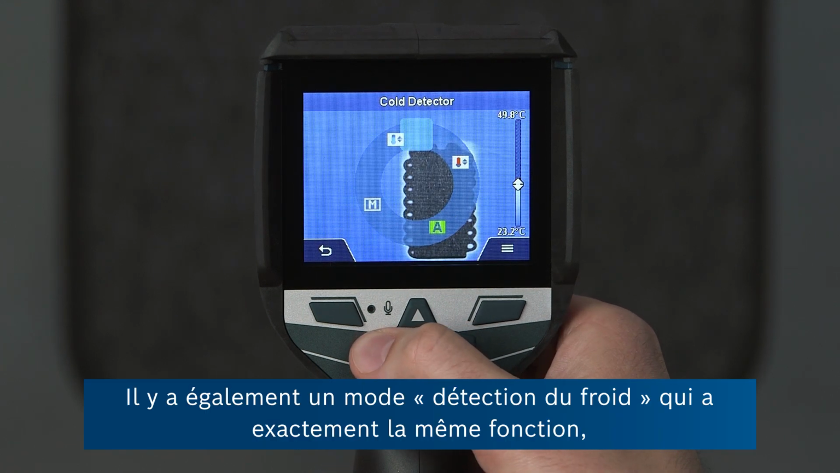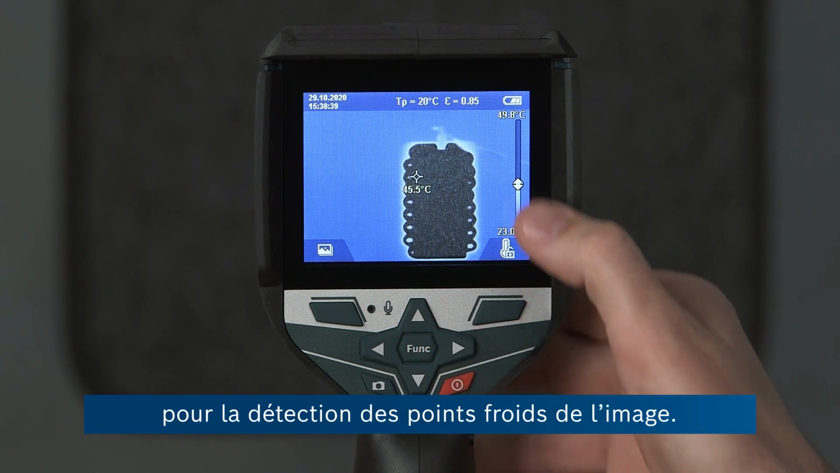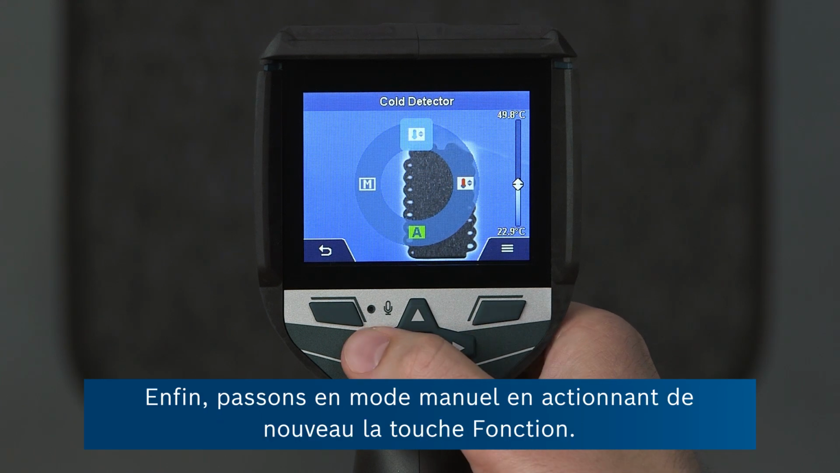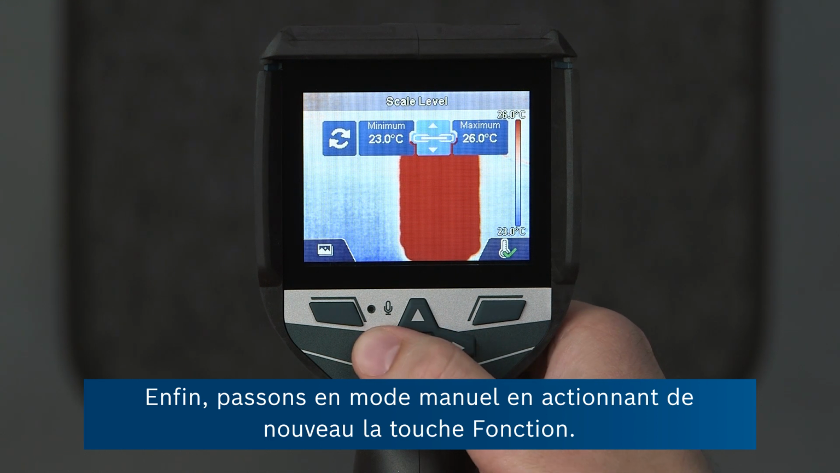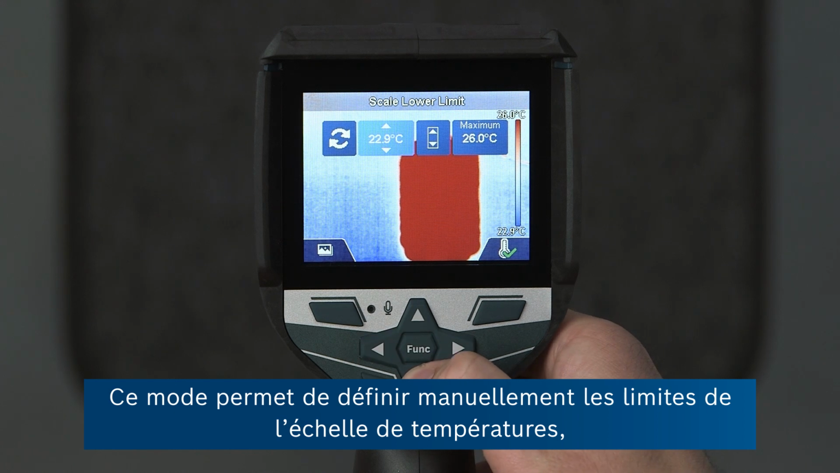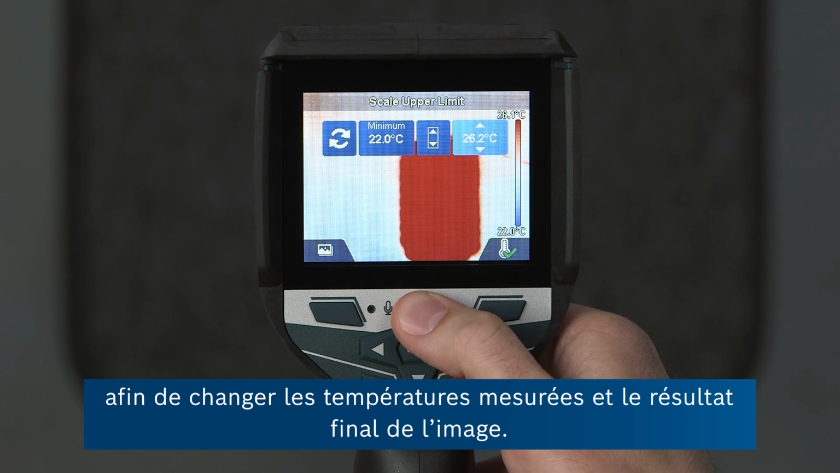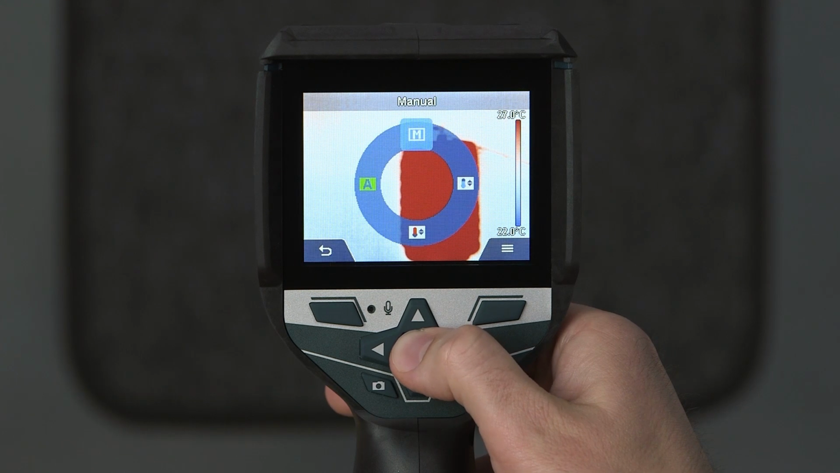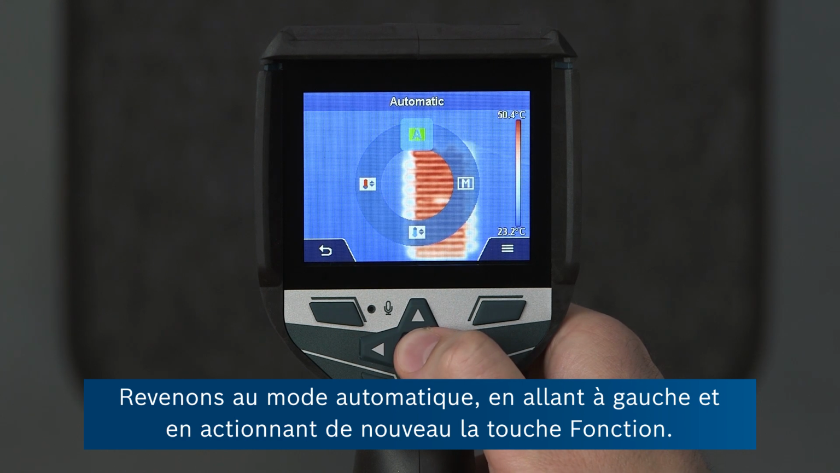Similarly, there's a cold detector mode, where we basically have the same function, only for the coldest areas of the image. And finally, going to manual mode and pressing the function key again, there we can manually set the limits of our temperature scale to change what temperatures we are measuring and what the image looks like in the end. Now let's go back to automatic mode by going to the left and pressing the function key again.